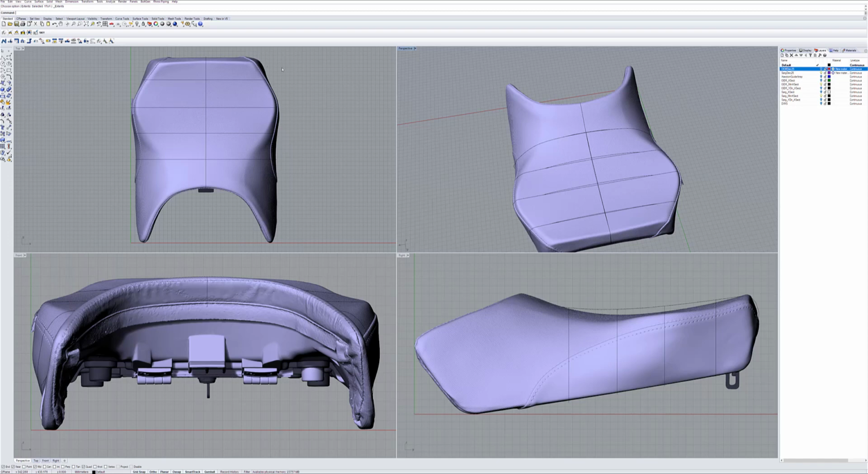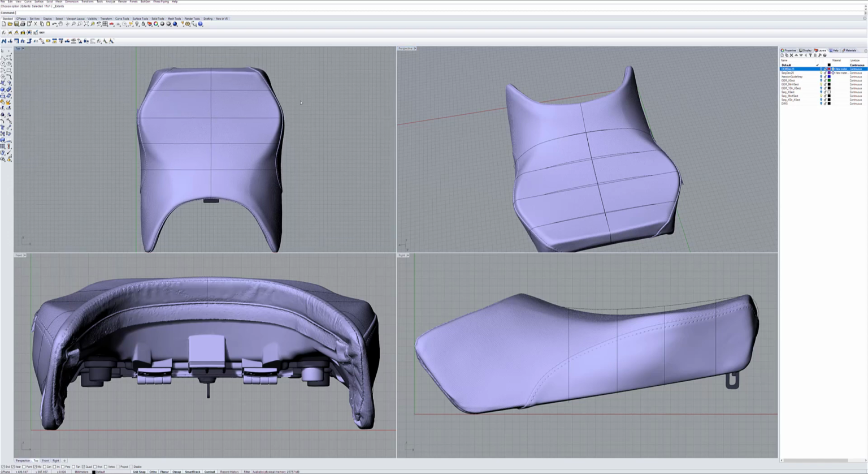Looks like a nice seat. But I think it's a lot wider back here, and part of the issue just might be width.